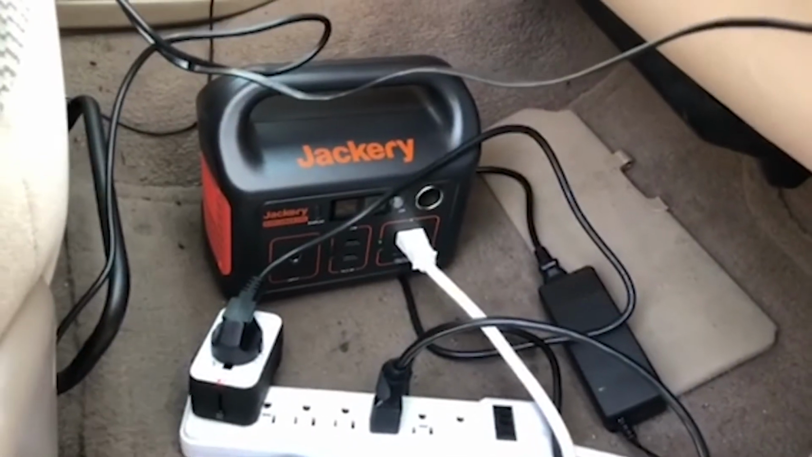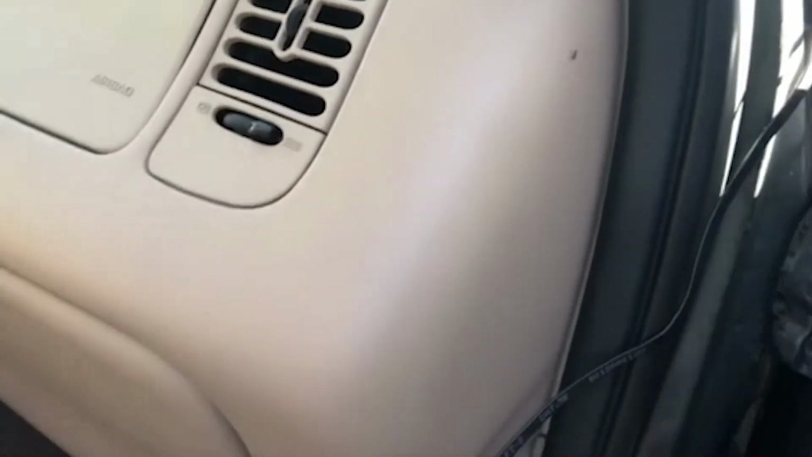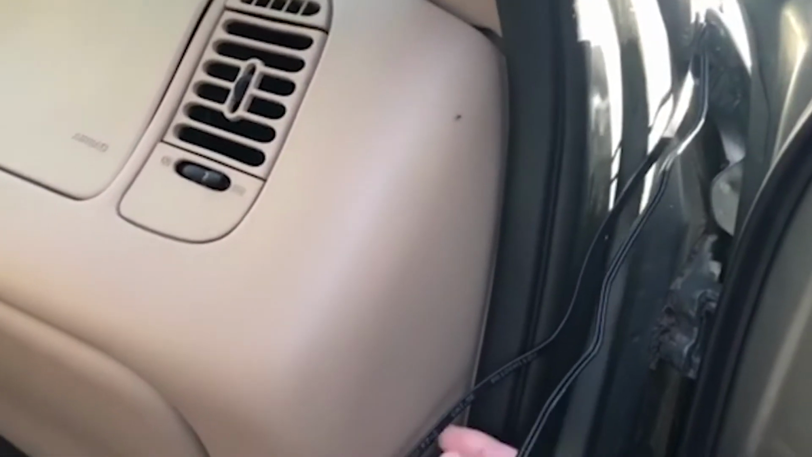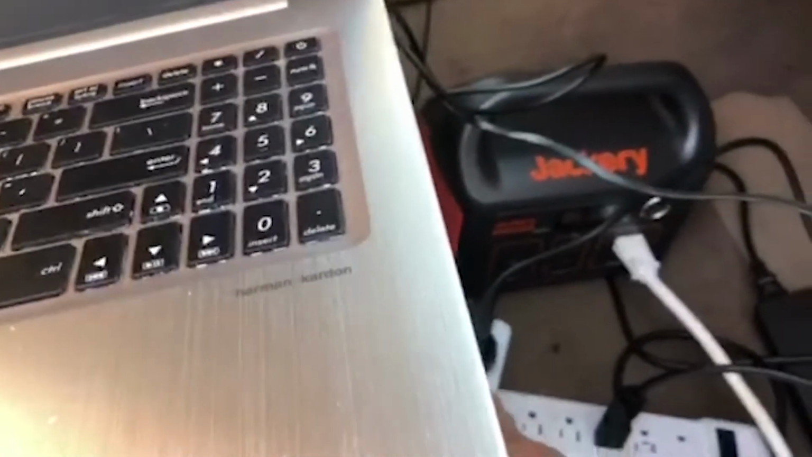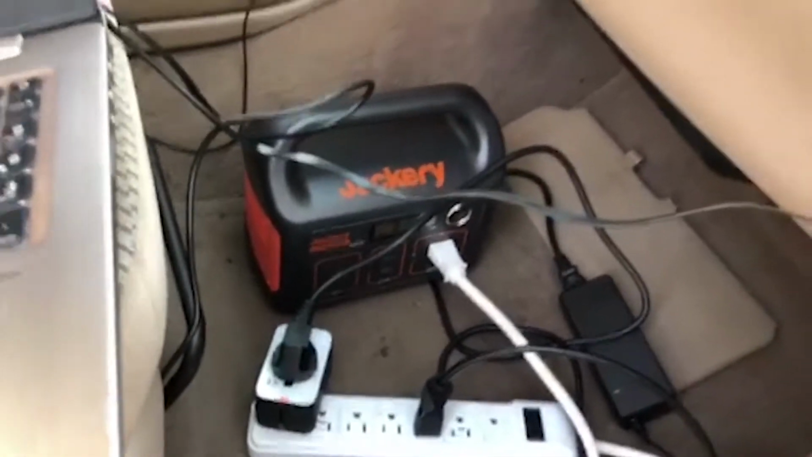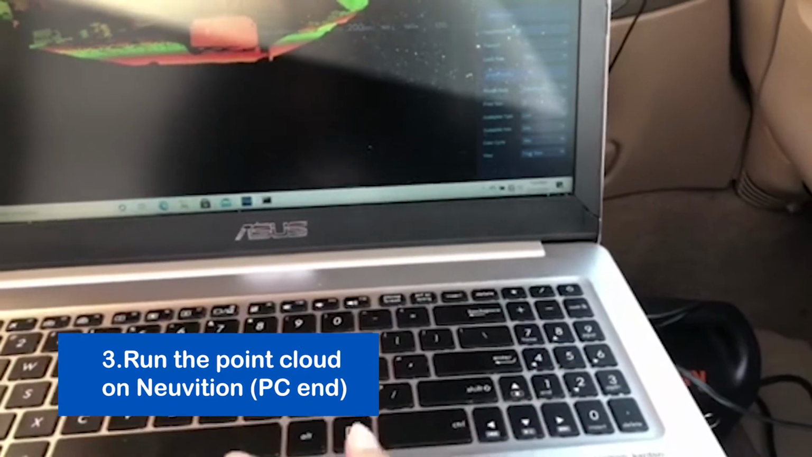Now I will show you the interior setup. There are two wires going to the engine compartment to the LiDAR. One is the power supply, and the other is the Ethernet cable that connects to the computer. The power supply provides power to the LiDAR, and we use a portable power supply that connects to the power source, and then this Ethernet connects to the computer.